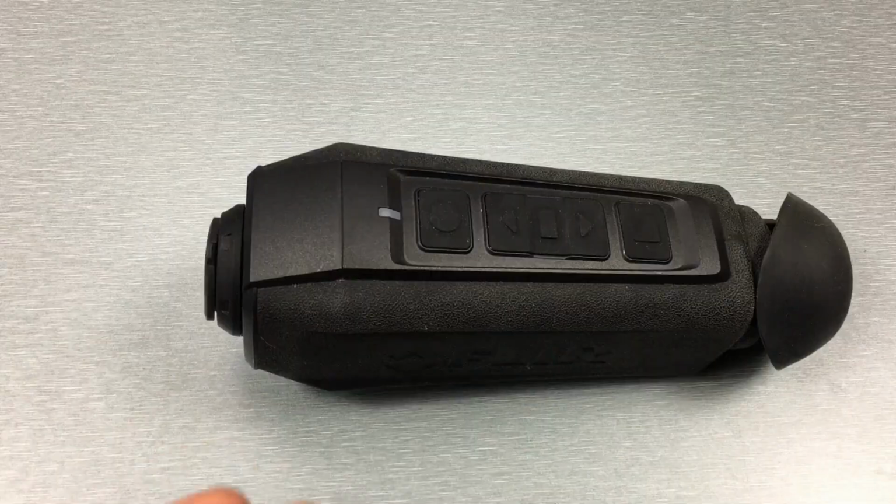The Scion lets you preview videos and photos directly off the device using the menu. This is an extremely useful feature, especially for like law enforcement purposes, where let's say you want to look into a crawl space, a tunnel, an attic, something like that. All you got to do on the Scion is turn on the video recording, position it where you want to look, and then watch the video directly off the Scion.